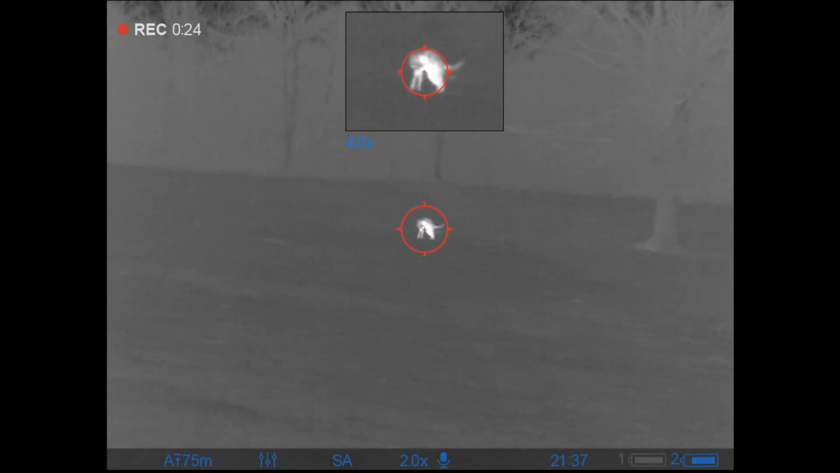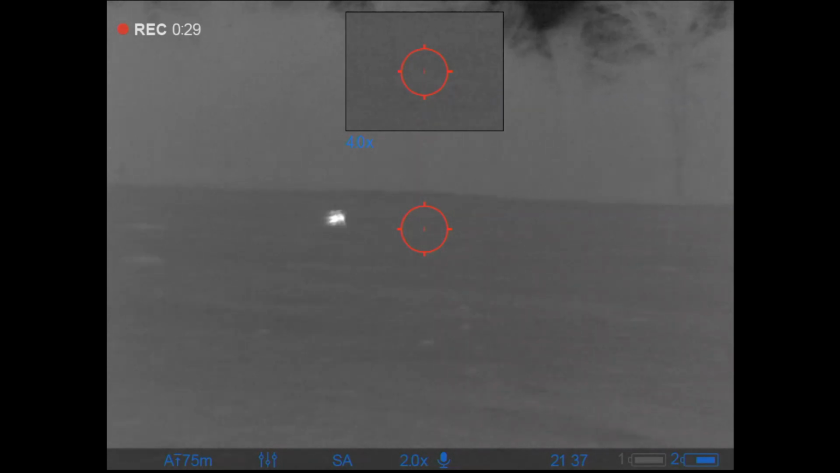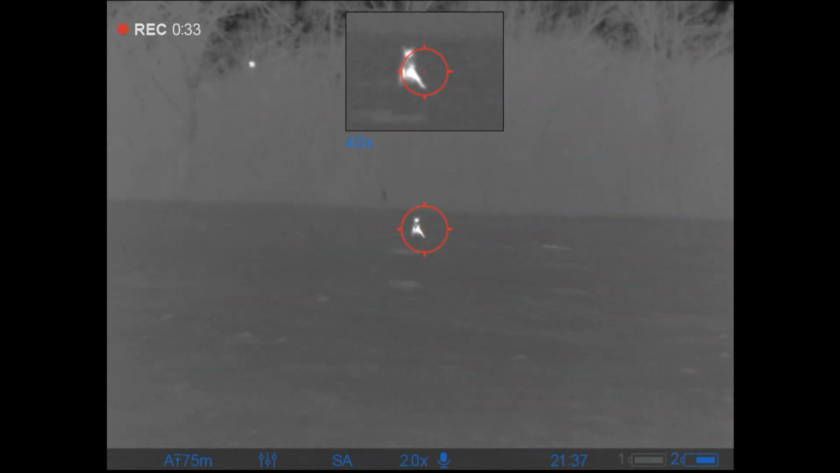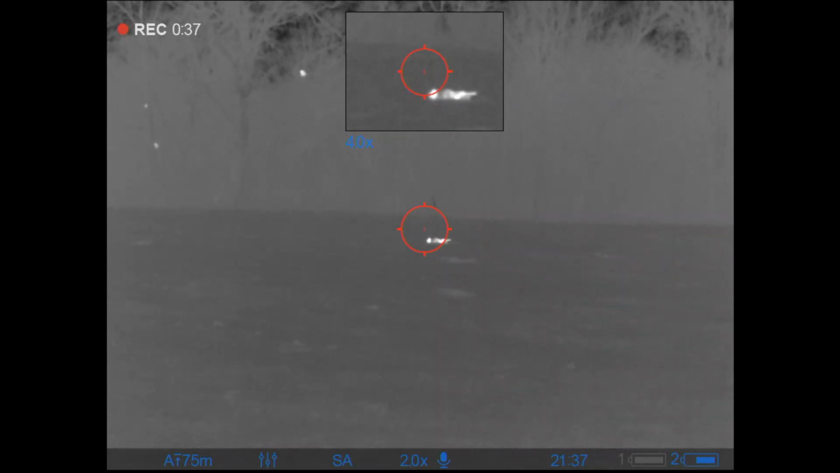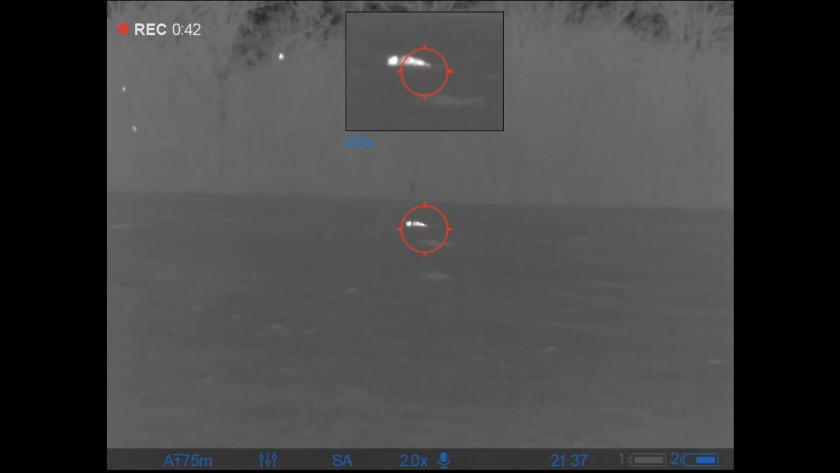But it's dancing a little bit. As much as I don't like coyotes, I don't like to see anything suffer. But I could see that it was about to go down, so there it goes. Sorry, dude. Sorry, a lot of these I don't have pictures of anymore.